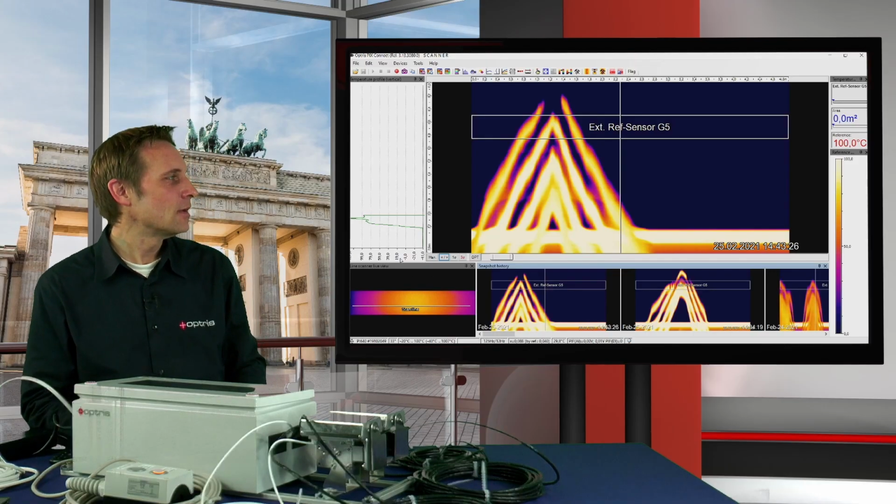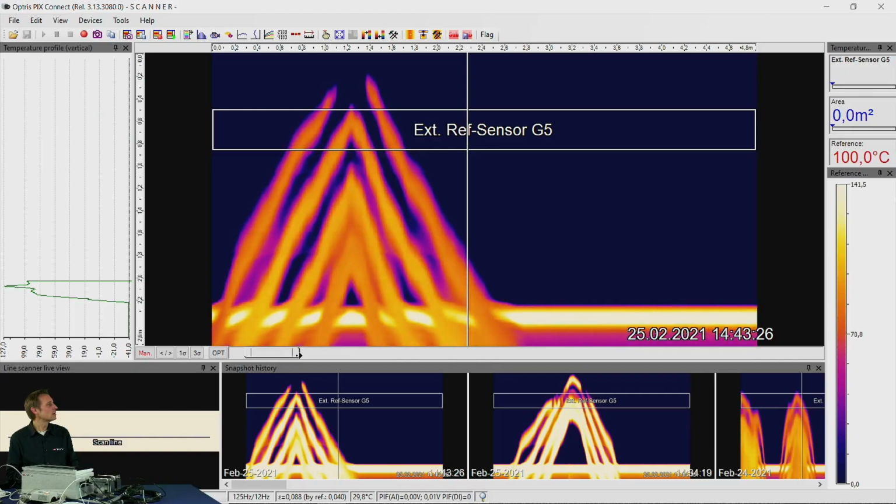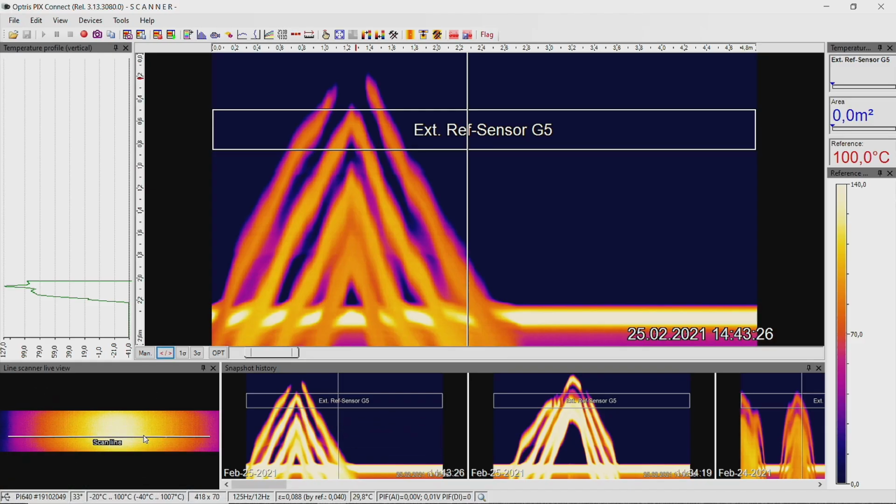Now you can see the result image in the Pix Connect software, and the temperature profile on the left side. The snapshot is now stored in the history line, and on the left side you can see again the live image of the PI camera. So this is very easy, and you can do the line scan immediately.